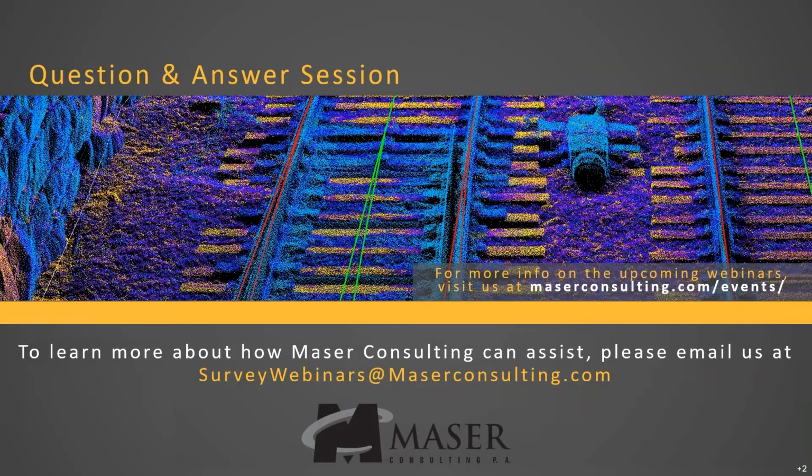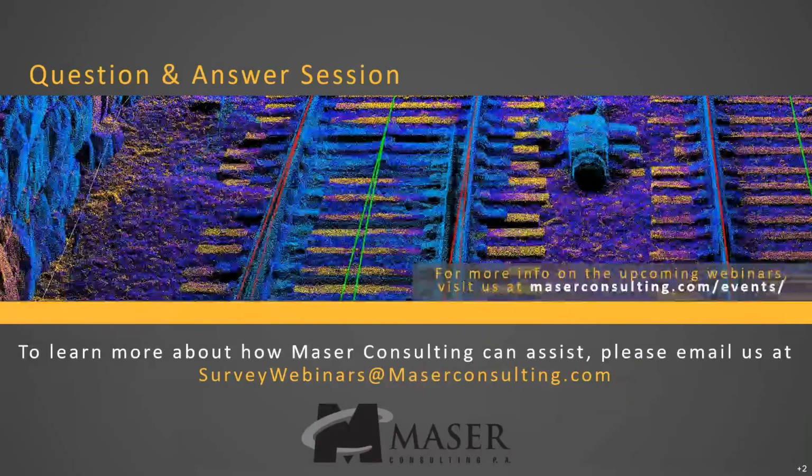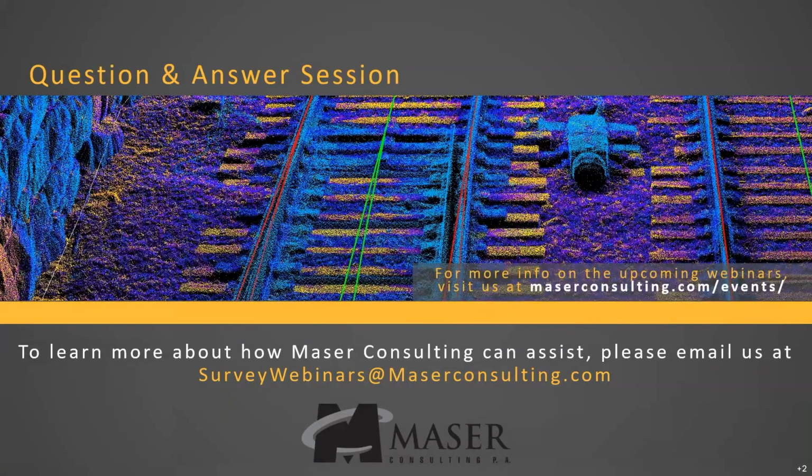Another question here is from Charles, and his question is, can LiDAR and GPR be collected at the same time? Yes, they can. You can have a high-rail vehicle that attaches the LiDAR equipment in the back, and then you could attach the GPR equipment in the front. The GPR equipment has three components to it. You have one in the middle that collects data between the rails, and then you have two on the side that collect data on the outside of the rails.